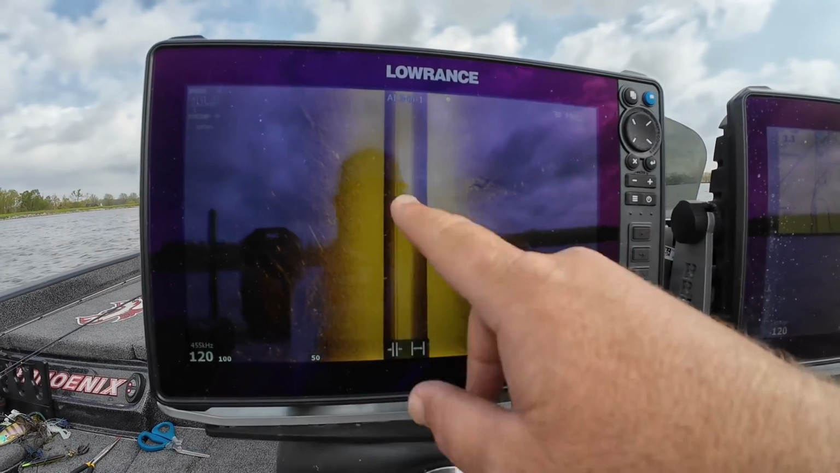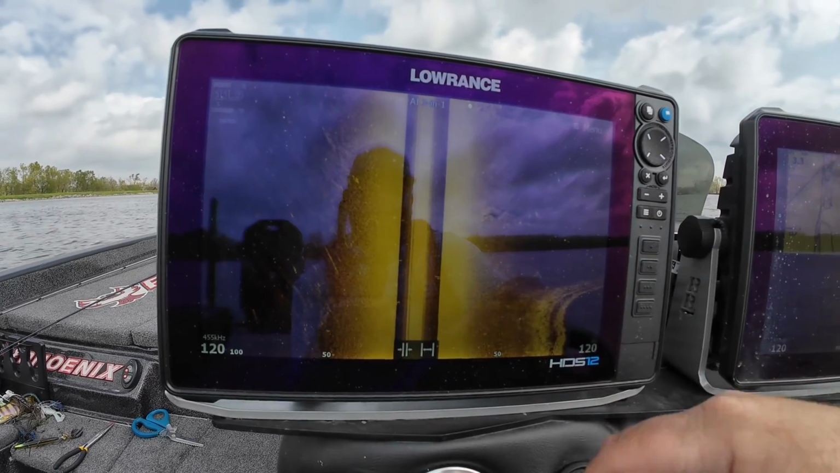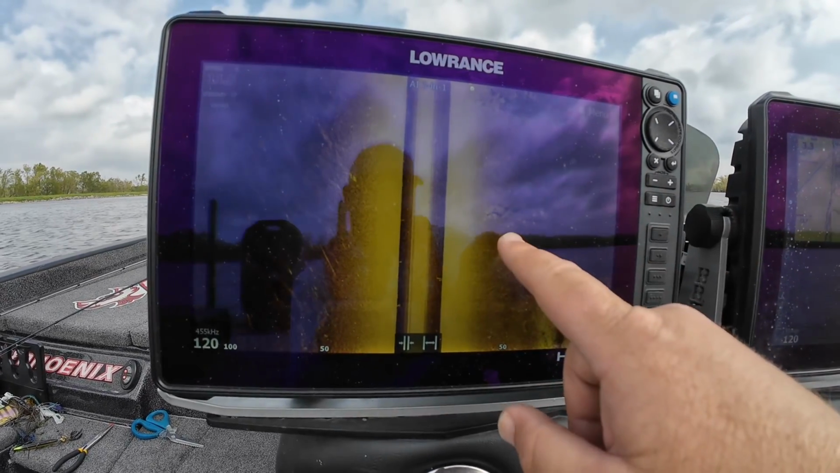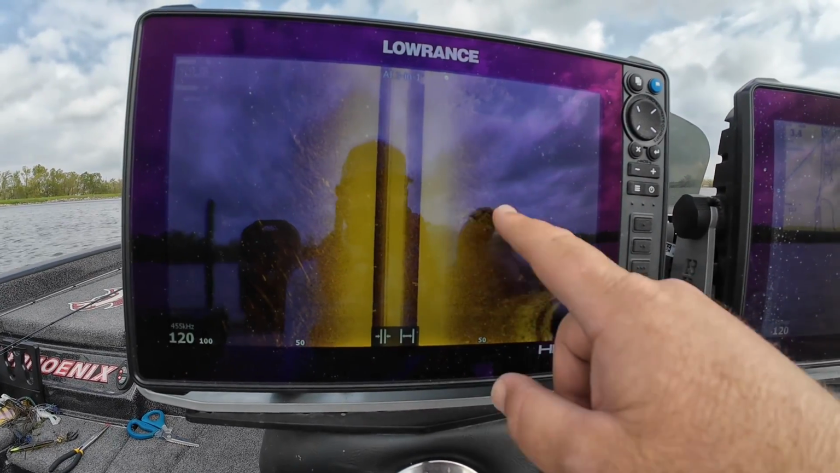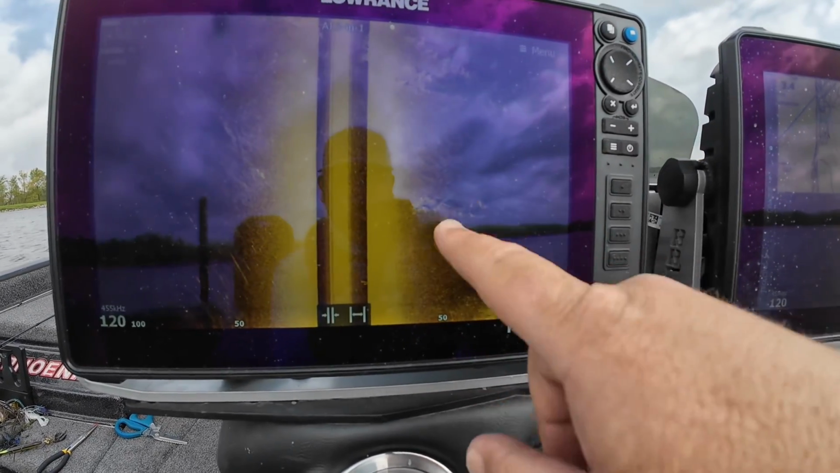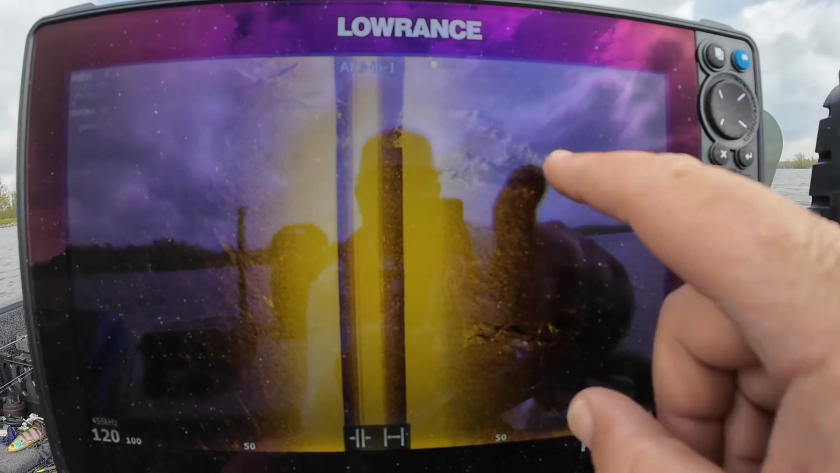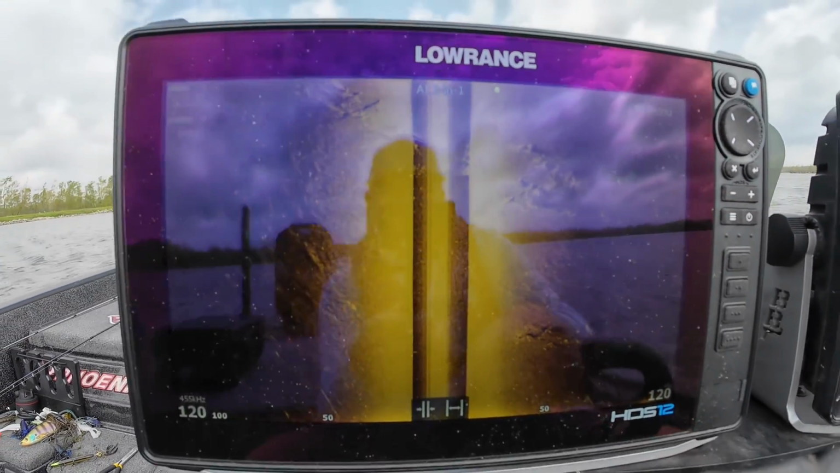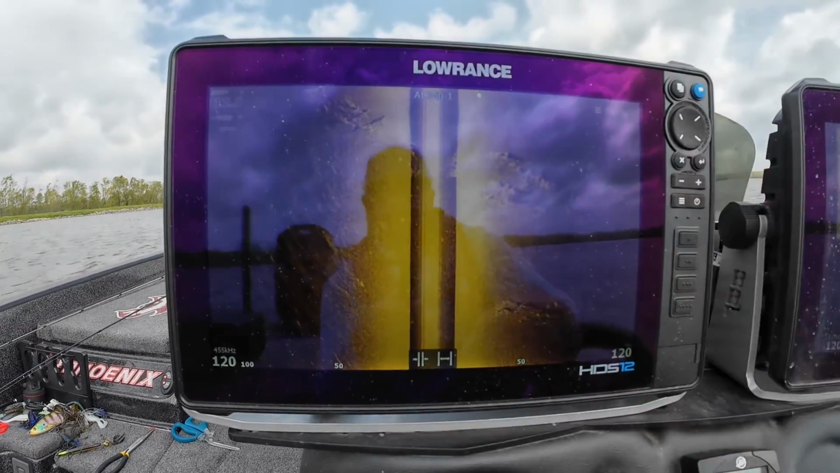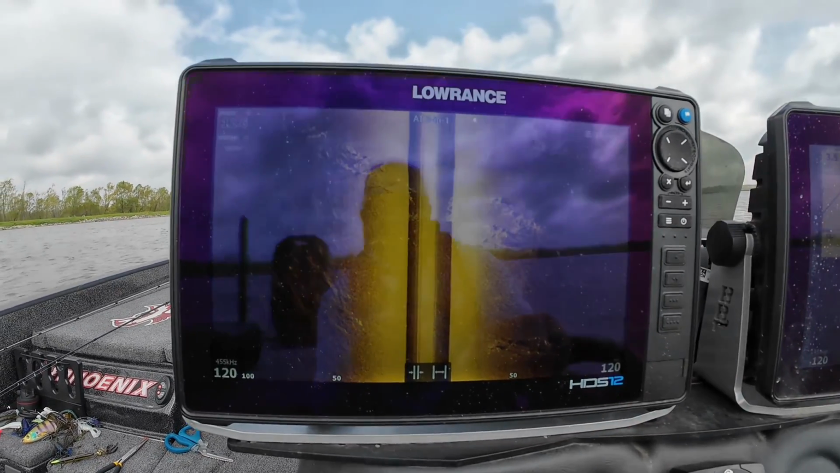Could be a point, could be a hump, could be whatever's on the bottom, you know, roadbed, or you have cover, such as what is placed on the bottom, whether that's trees like we have here. This is actually like brush piles. This is also a big group of brush piles. That is cover, is what I consider cover. So structure and cover, that's what we're looking for on here.